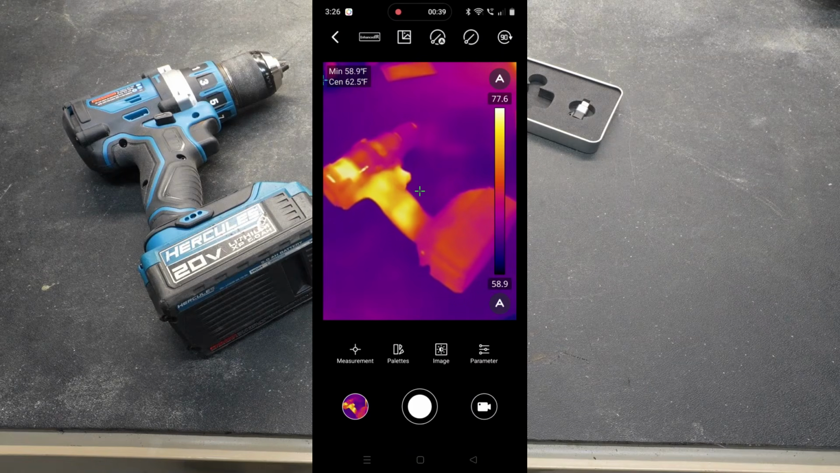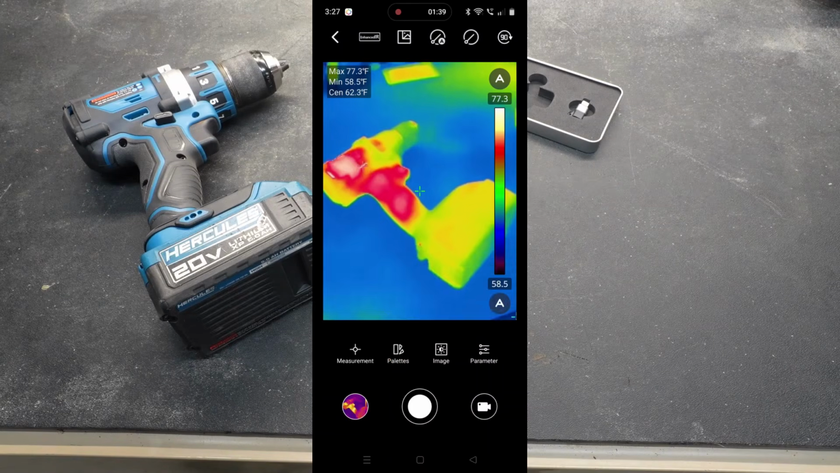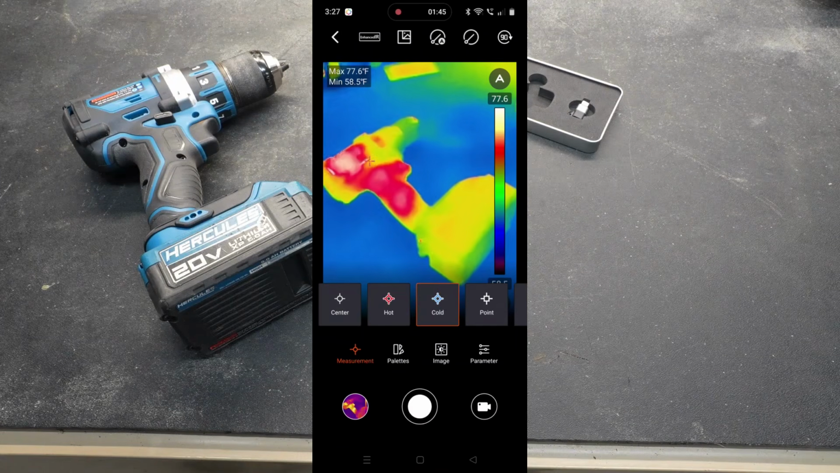The app itself lets you do all kinds of cool things. You can take a recording, or you can take a snapshot. You can change the palettes if you would like. You can also change the measurements that are shown on the screen. So if I want to turn off the center temperature, I can do that. Maybe turn off the hottest, and leave just the coldest temperature on the screen turned on.